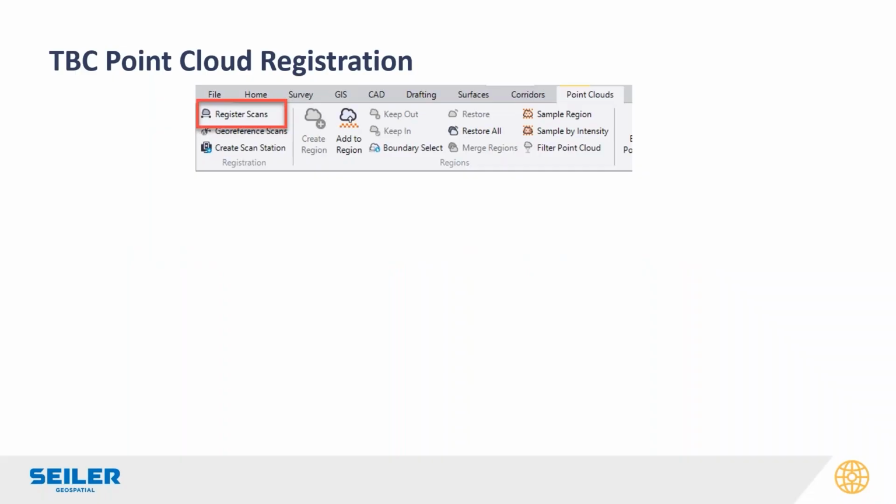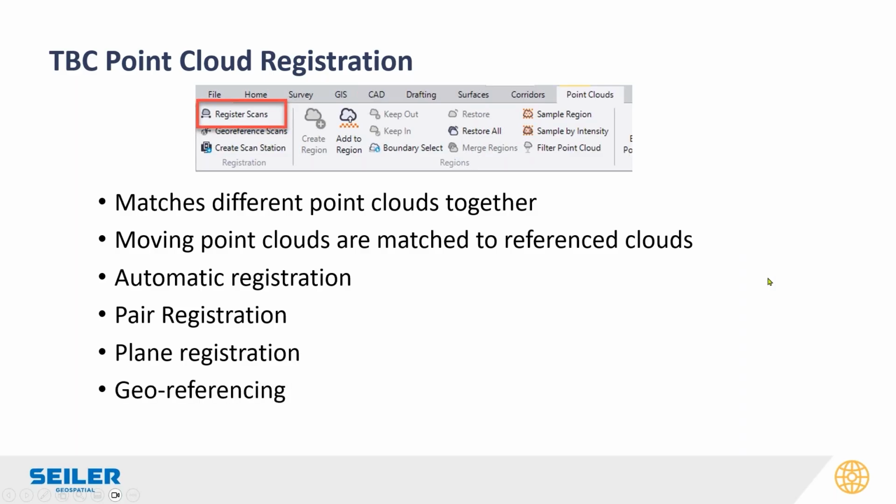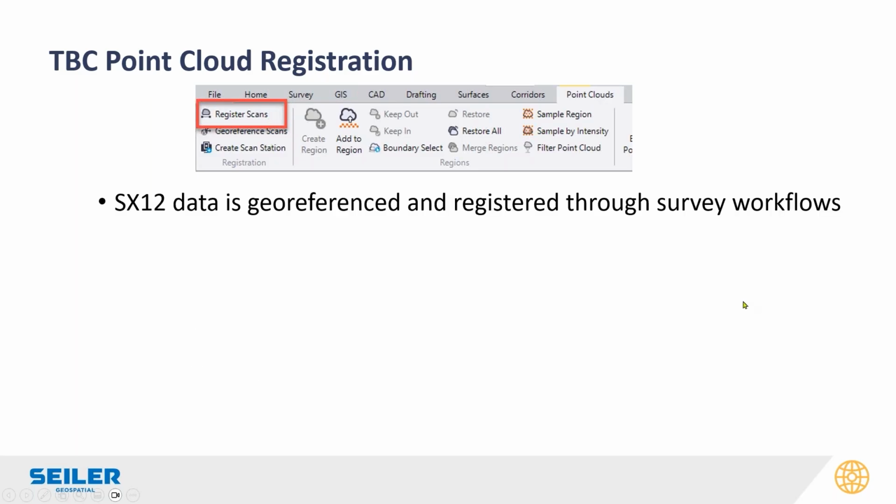So once the data is in there, we've got to get it registered. TBC's got all the usual tools: cloud to cloud, automatic pair registration, plane registration, and georeferencing. That's going to be up in the point cloud ribbon, Register Scans right there. And the SX12 data, as it comes in, is georeferenced if you choose to make it that way in the